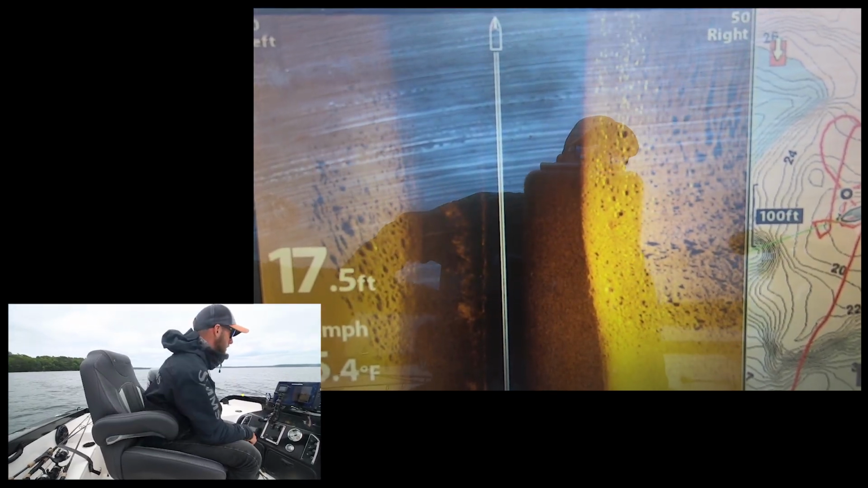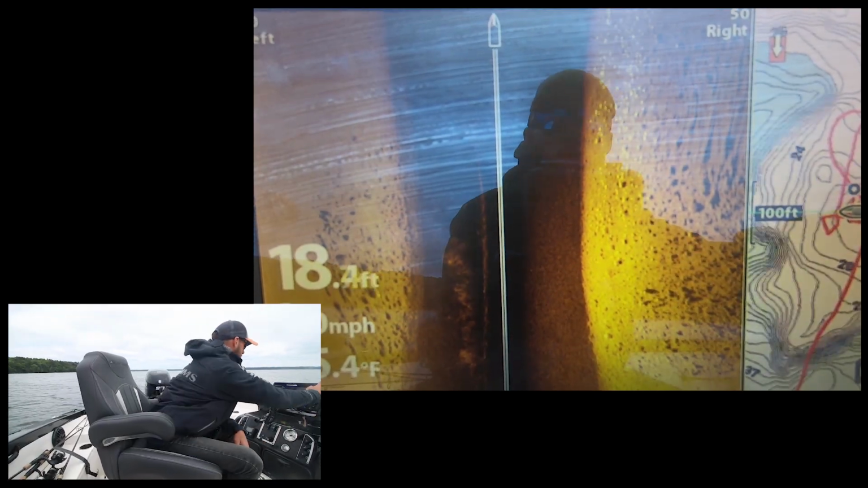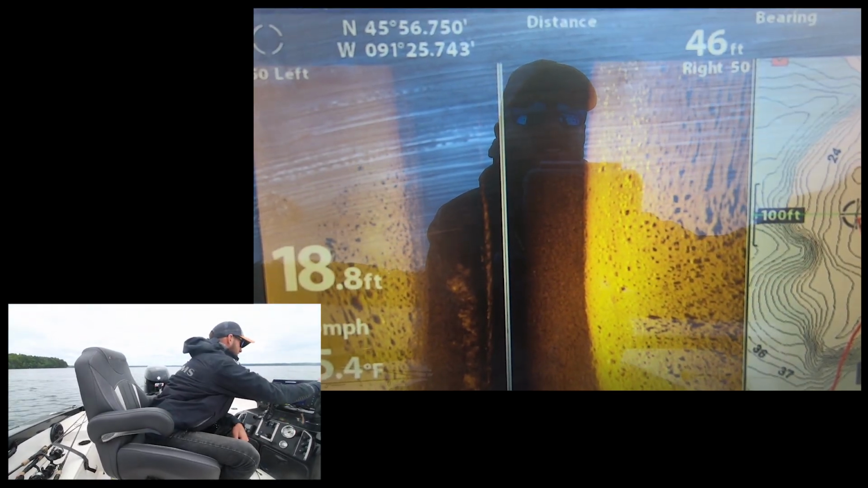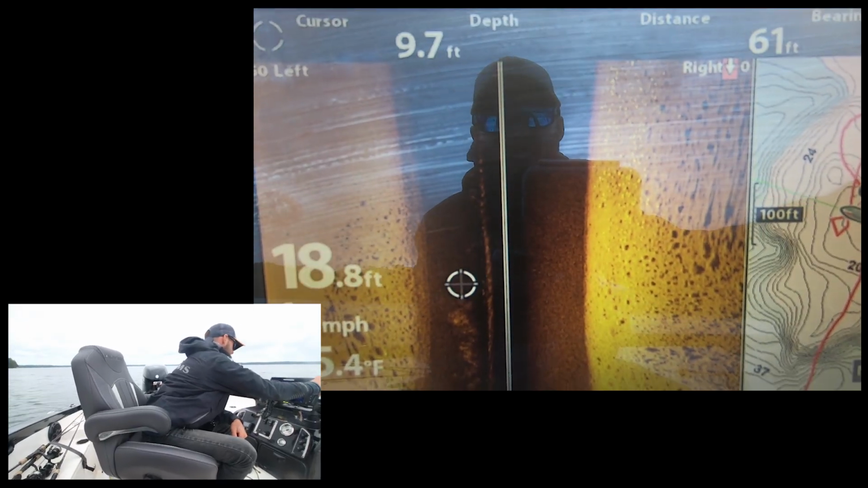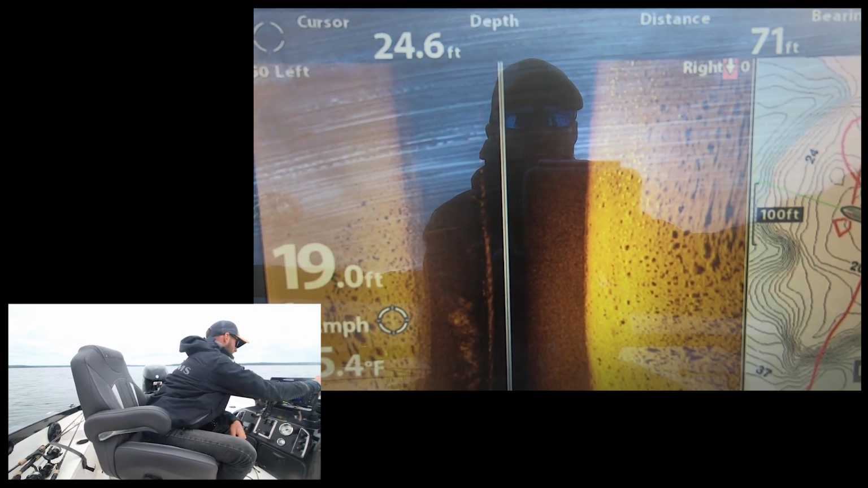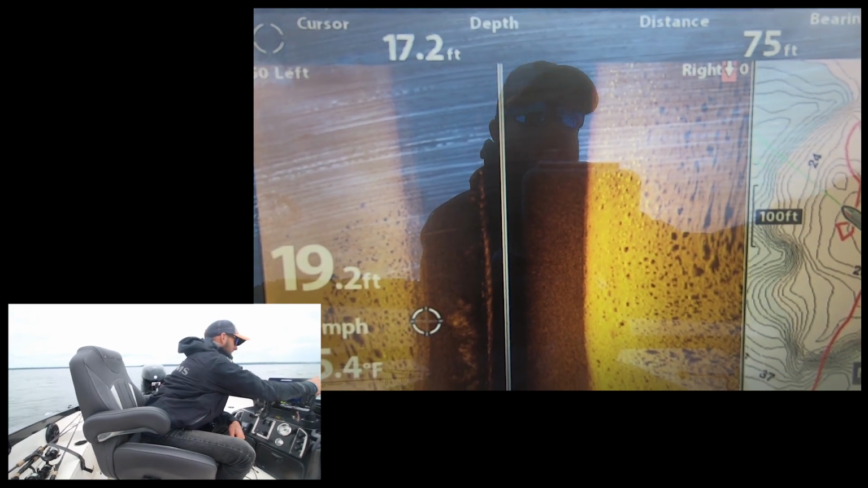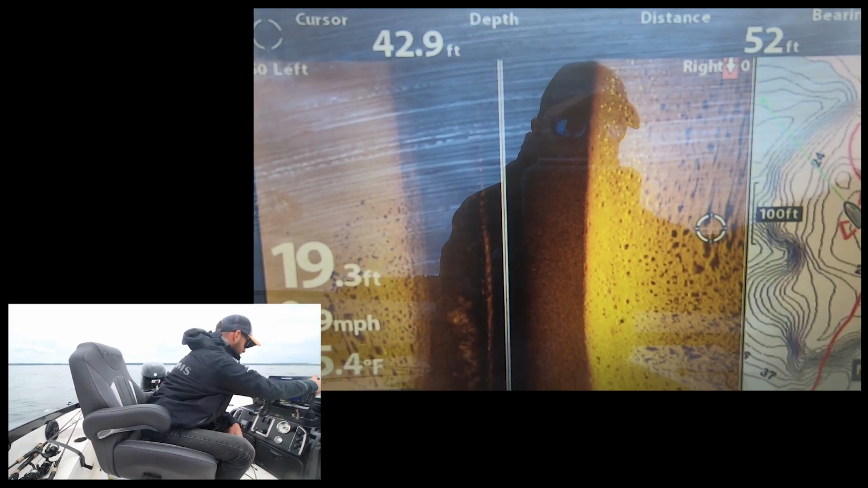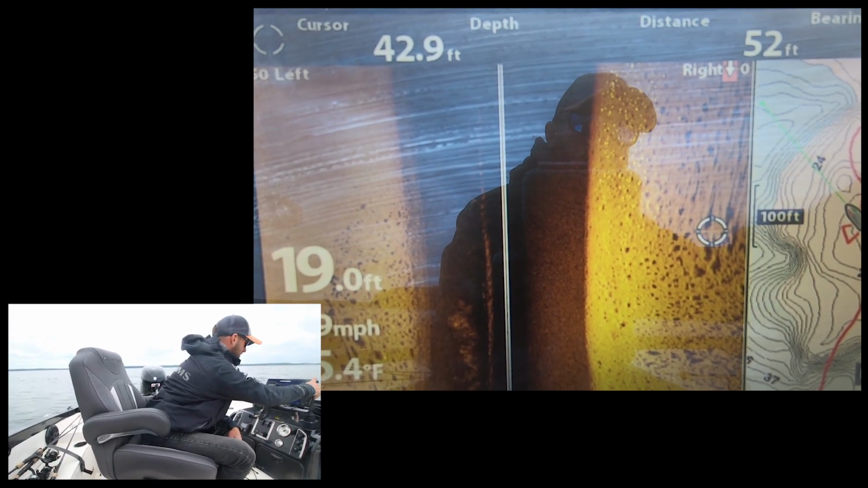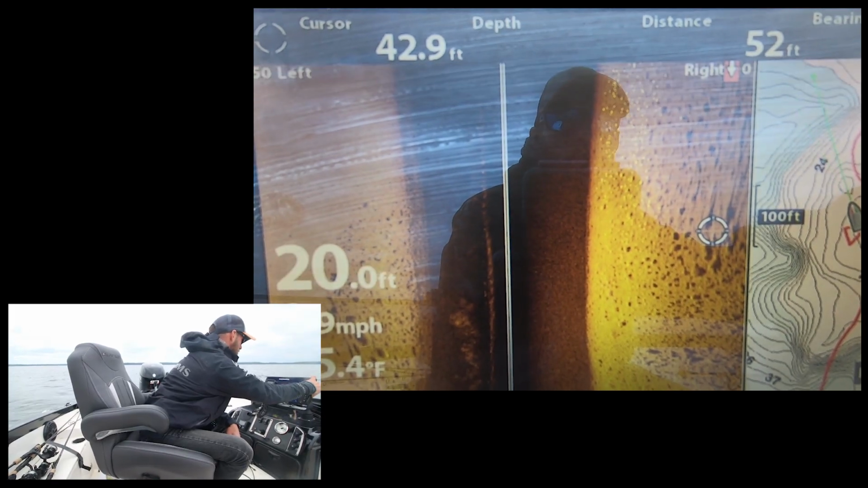So what I want to do now is, you can see where the most character is on this spot, right? Let me scroll over to my correct page here. So now you can see right over here where my cursor is, pretty good rock. So I'm gonna mark that out. Now I know where that is. That's the edge of the south side of this bar where the rock is laid out. Right over here looks pretty good. I got some bigger shadows coming off these rocks. So I'm gonna mark, create that waypoint.